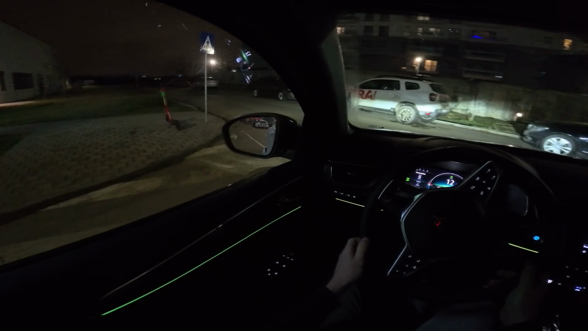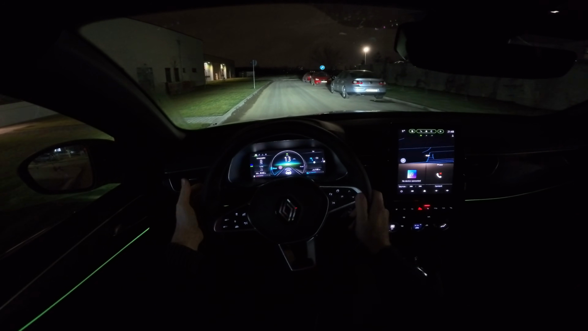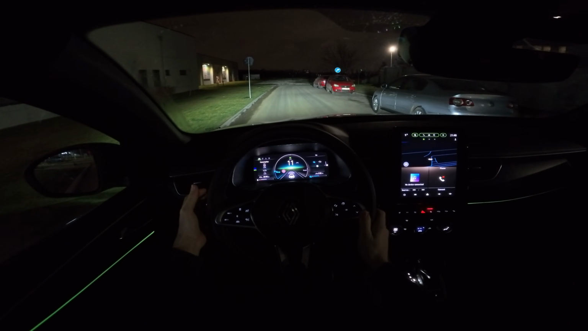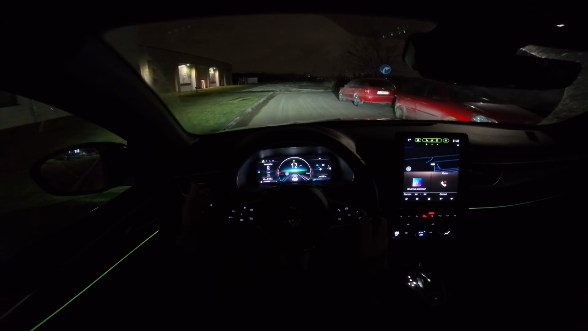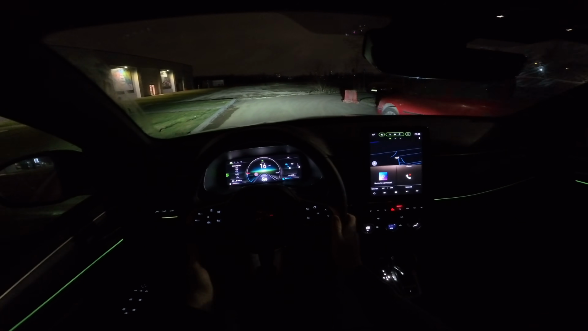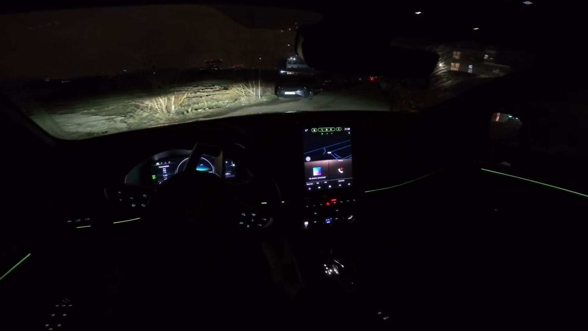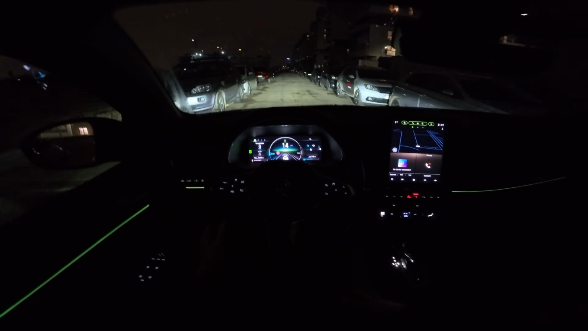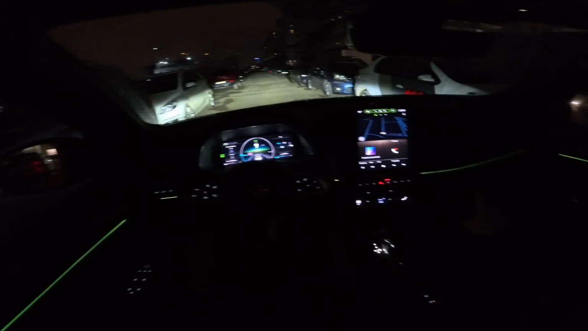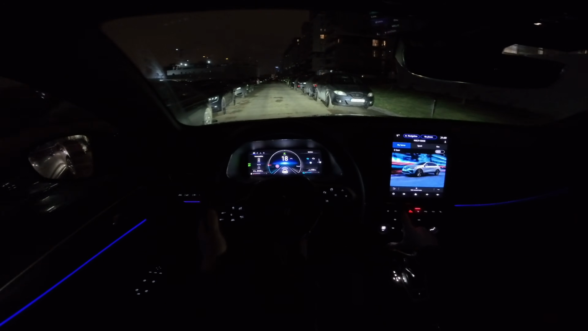I want to go on a darker street so you can see a little bit better how it looks in complete darkness. So you can see right now the low beam, and this is the high beam. Low beam, high beam. It's pretty bright almost everywhere, and from my point of view, even though they are not matrix LED lights, the lights are pretty good and pretty bright, and you have very good visibility. And here you can also see a little bit better the ambient light inside the cabin. Every time you change the driving mode, this color changes too, and you can also change the color yourself.